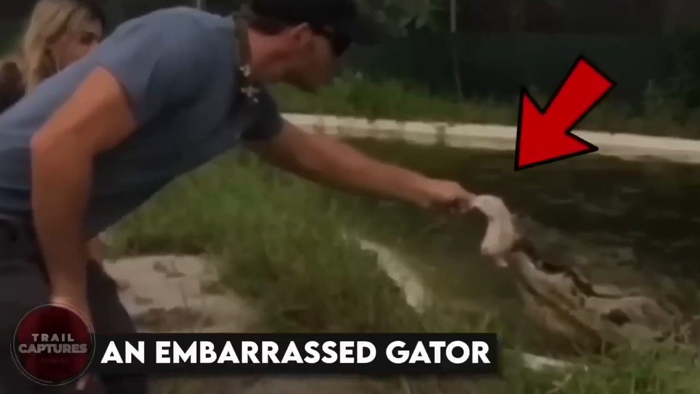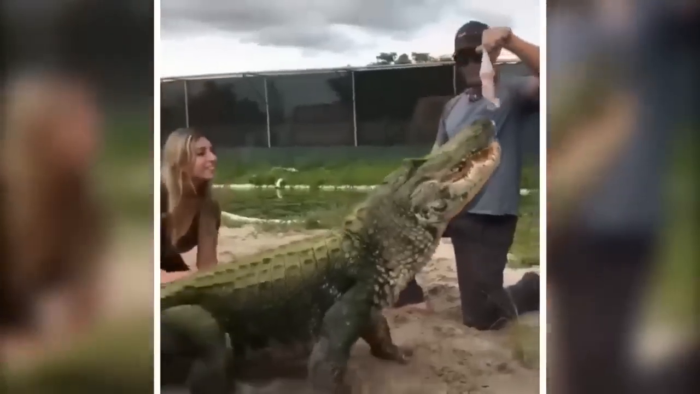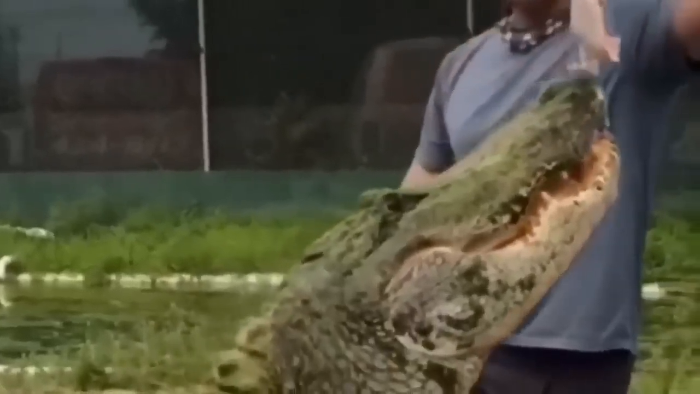An embarrassed gator. Most folks would bolt at the sight of an alligator, but not these guys. This couple not only keeps one as a pet, but also knows how to make it blush.